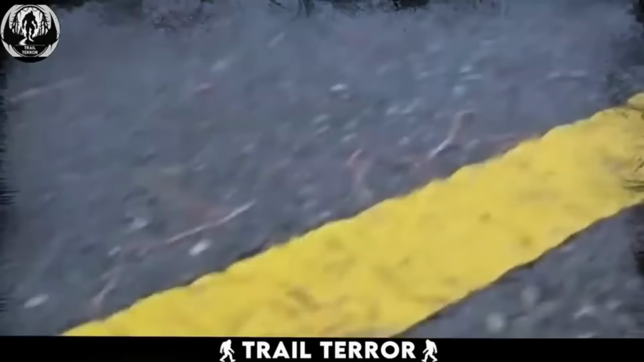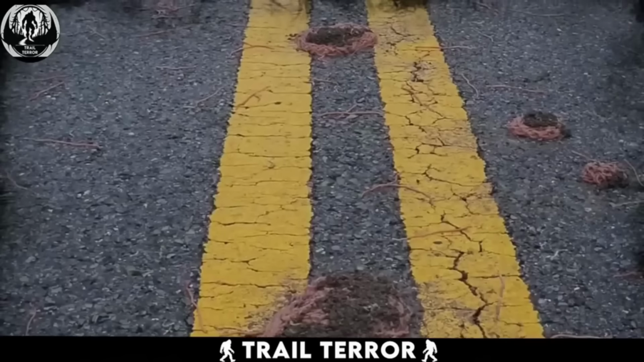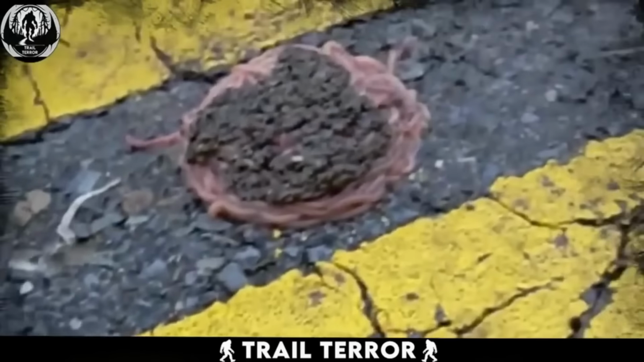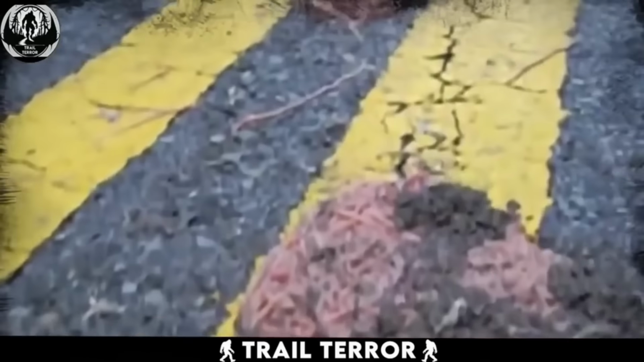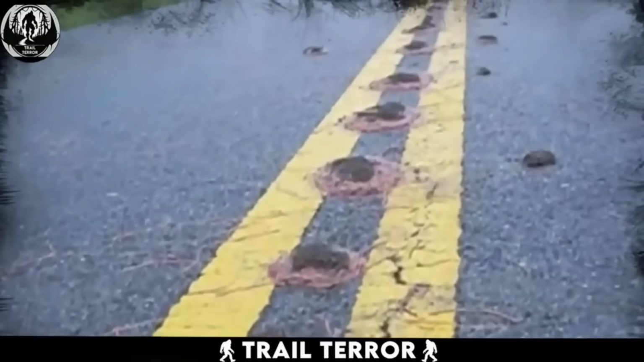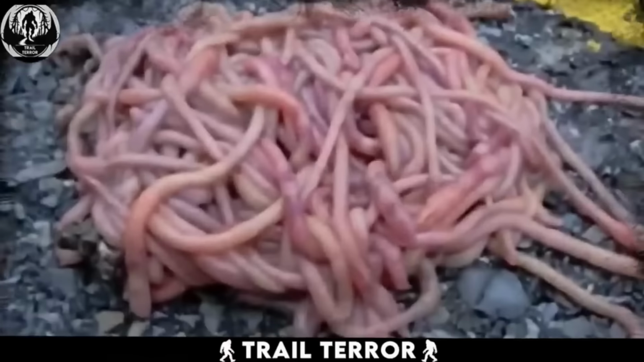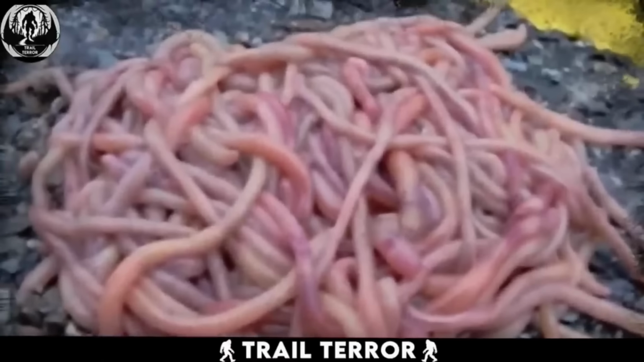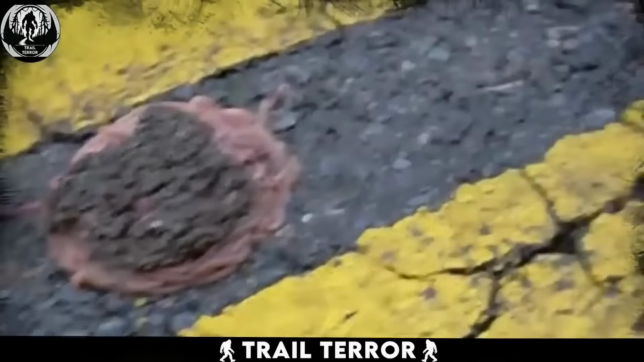But what caused this unusual behavior? Theories ran wild, with some suggesting paranormal activity or even aliens. Thankfully, Texas Parks and Wildlife offered a more down-to-earth explanation. Earthworms are usually underground dwellers, but during heavy rain, saturated soil can force them to the surface. To protect themselves from the elements and communicate with each other, they huddle together in these strange clusters. While the scientific explanation solves the mystery, it doesn't stop some viewers from finding these worm balls disturbing and disgusting.